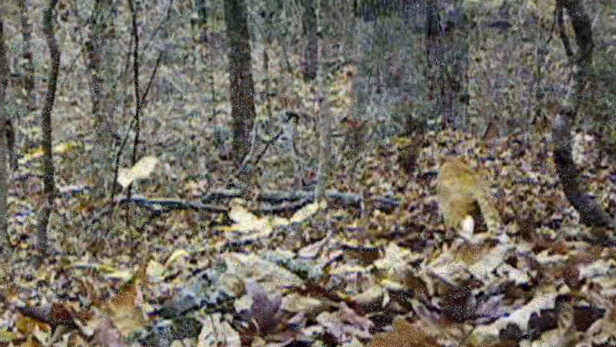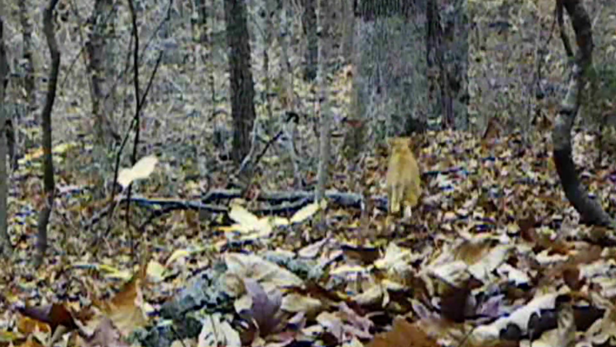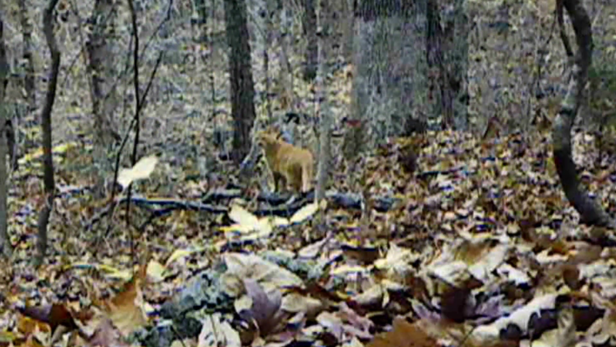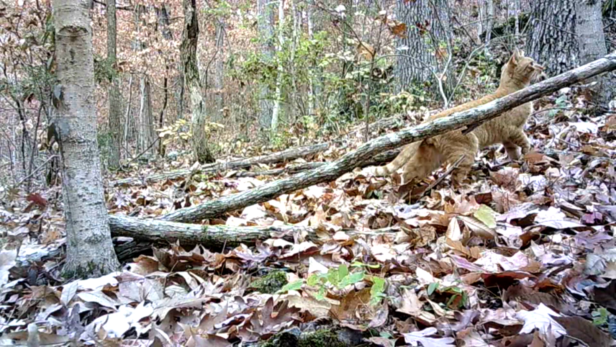And there's old Yeller, out on the hunt, watching for his little old ground squirrels. But they're on to him. They just can't take their eyes off of him.